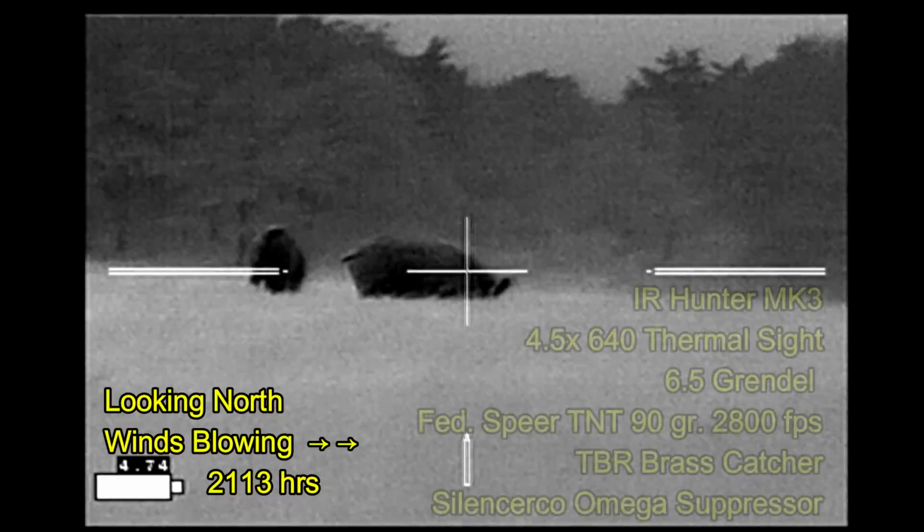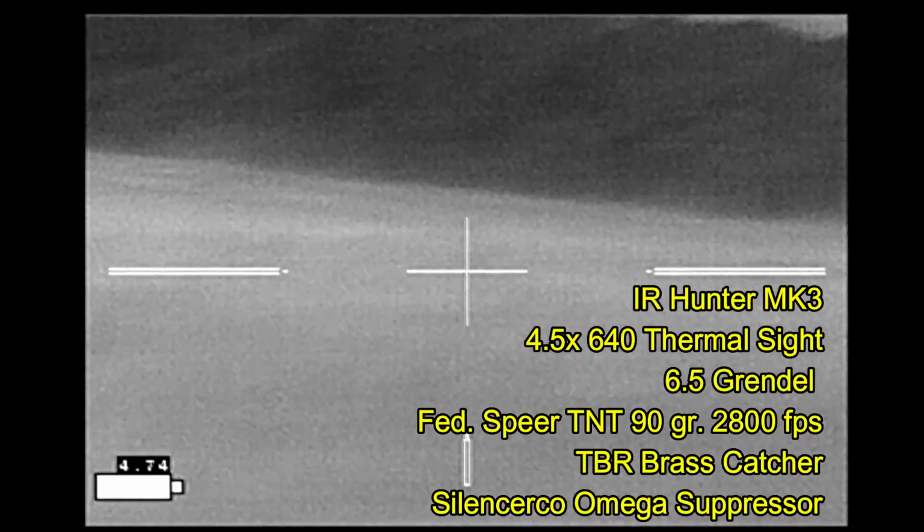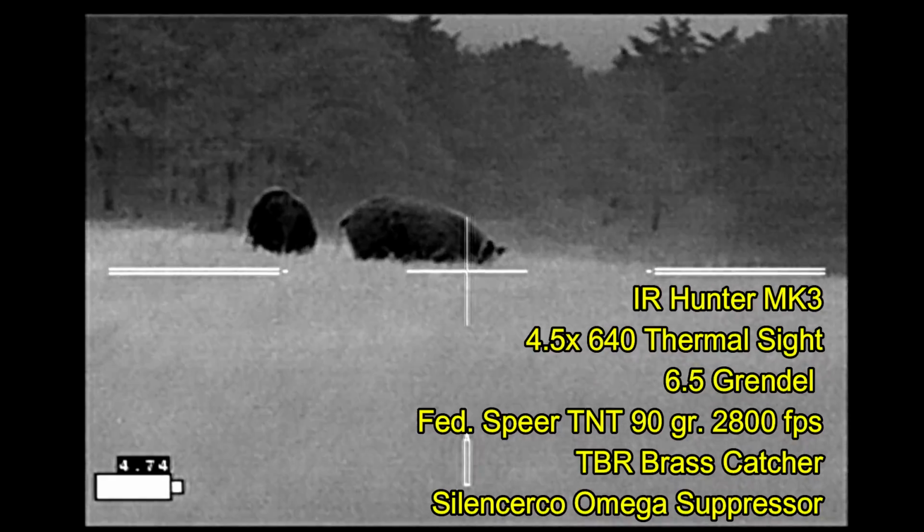I'm going to shoot quite a few times using Federal Spear TNT 90 grain ammo. This has worked very well for me in the past. It does a lot of tissue damage.